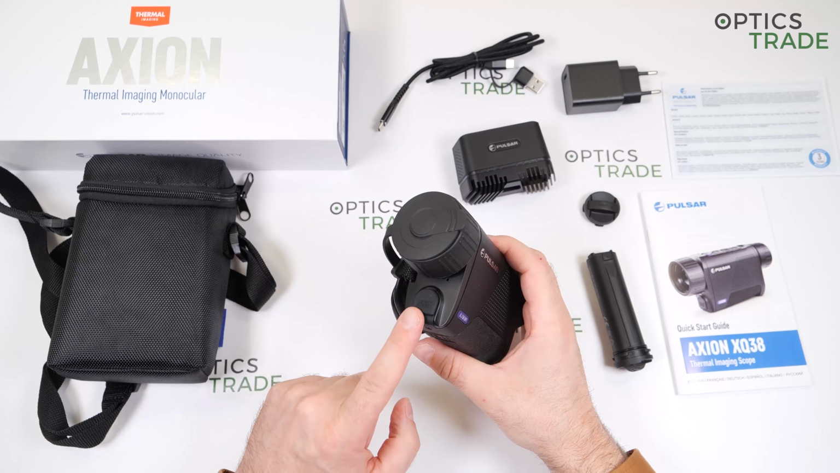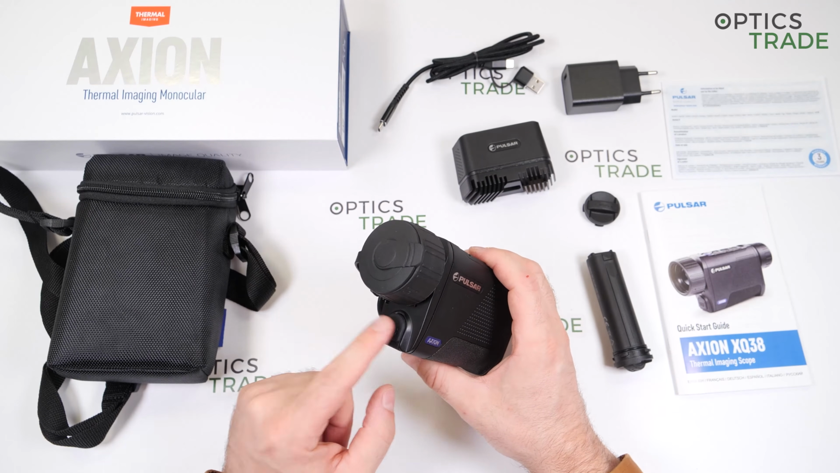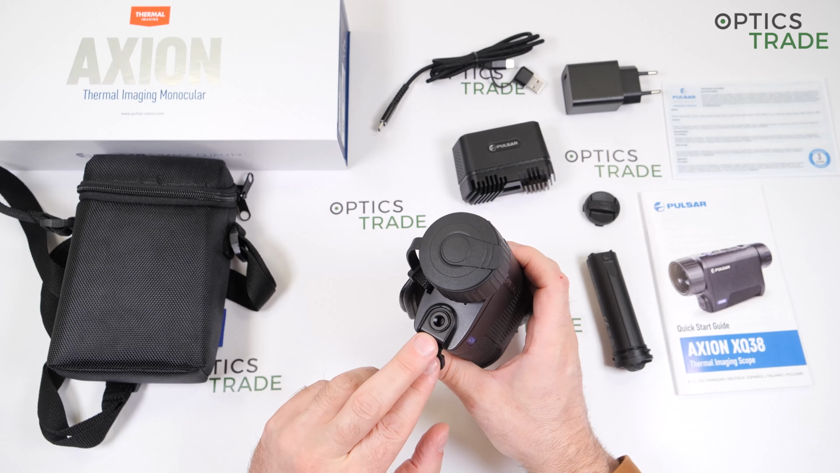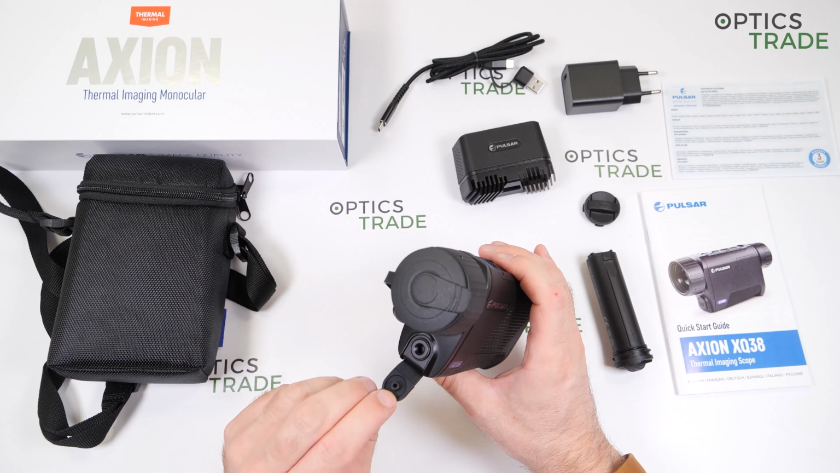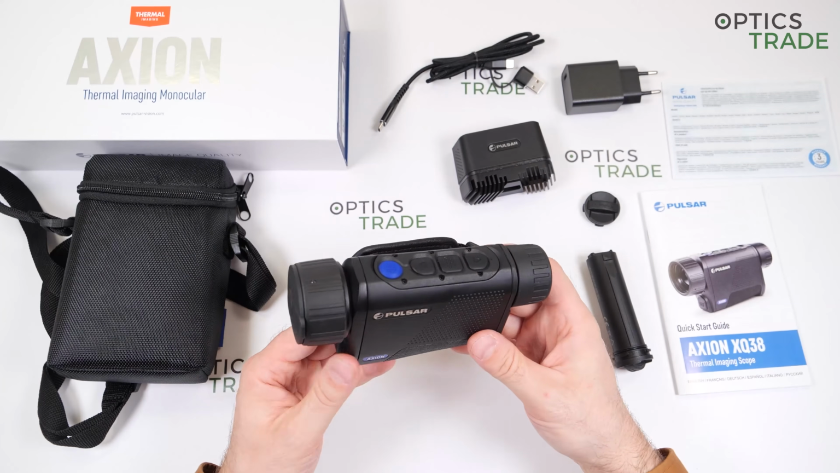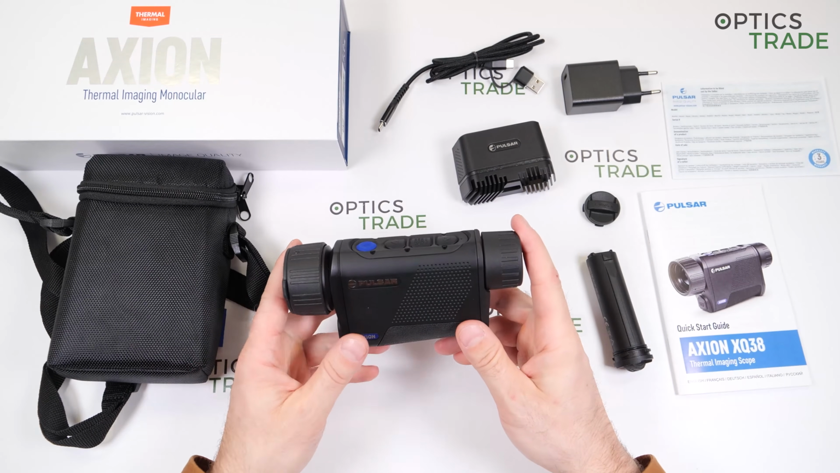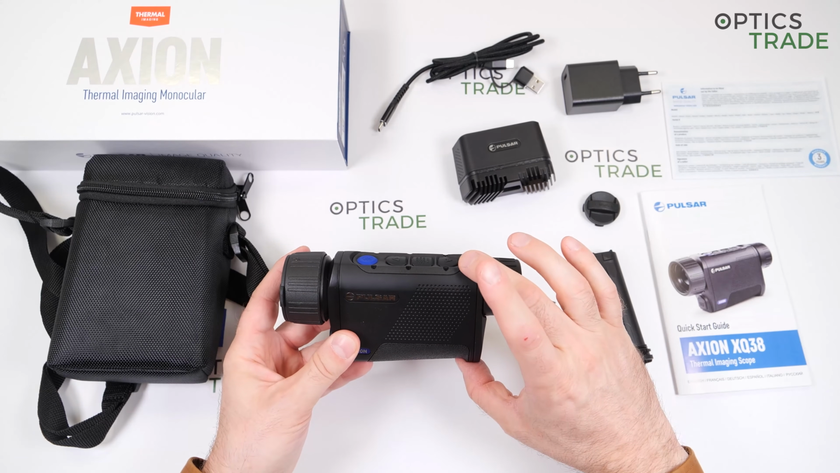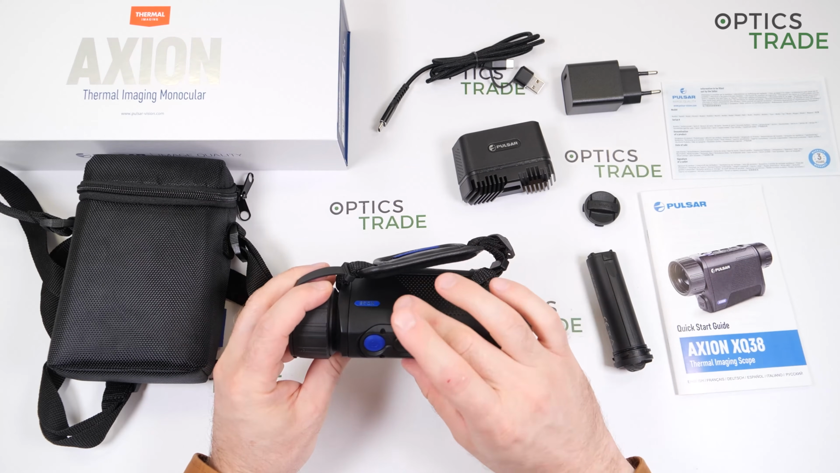What is also different is that because there is no button to eject the battery on this position, now you can find here the screw for the tripod. The position of the screw for the tripod is, I would say, a little bit unusual, but Pulsar definitely has some additional accessories which go with it. So 350 grams of weight, approximately 17 centimeters in length, 7 centimeters in height, and almost 5 centimeters in width.